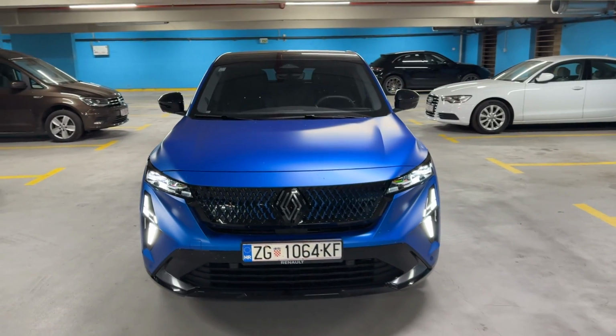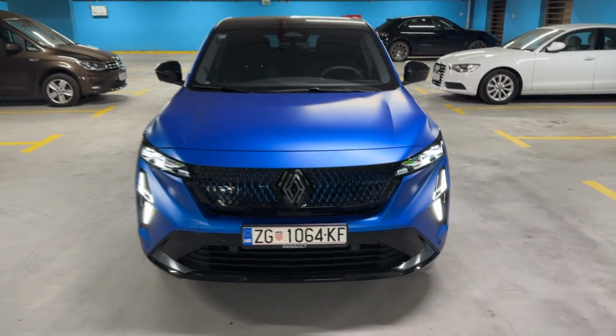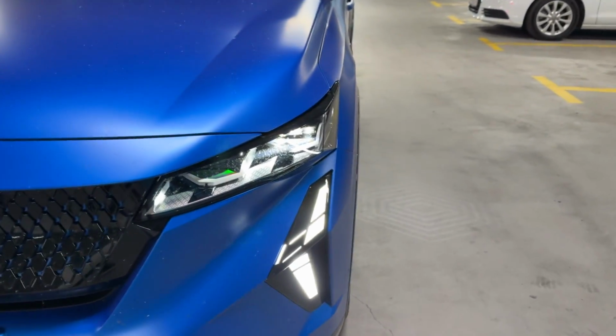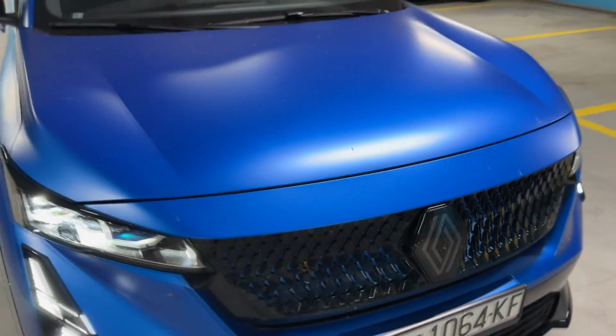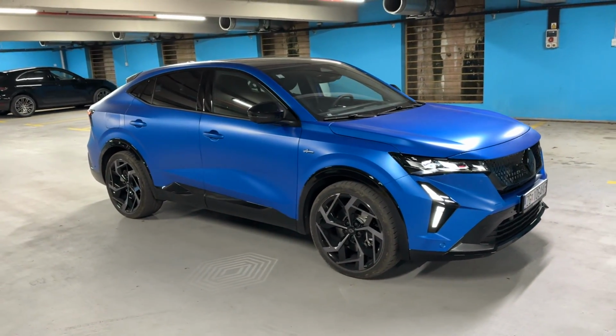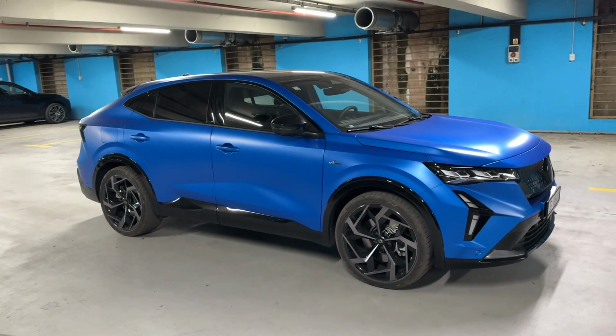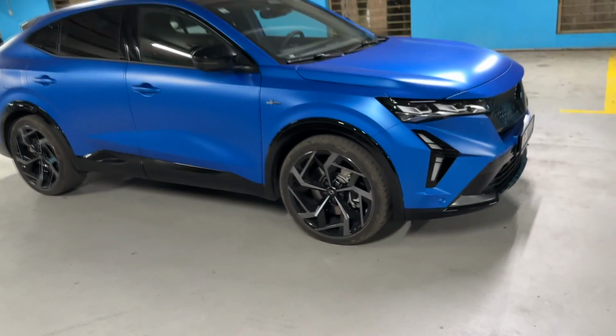So let's start here on the front. I mean, just look at this gorgeous satin color and the new design language from Renault. You see the beautiful lights and the pronounced grille. 4 meters 71 is the length of the car. If we take a look here from the side, you can see the lovely shape and very dynamic appearance on the road.